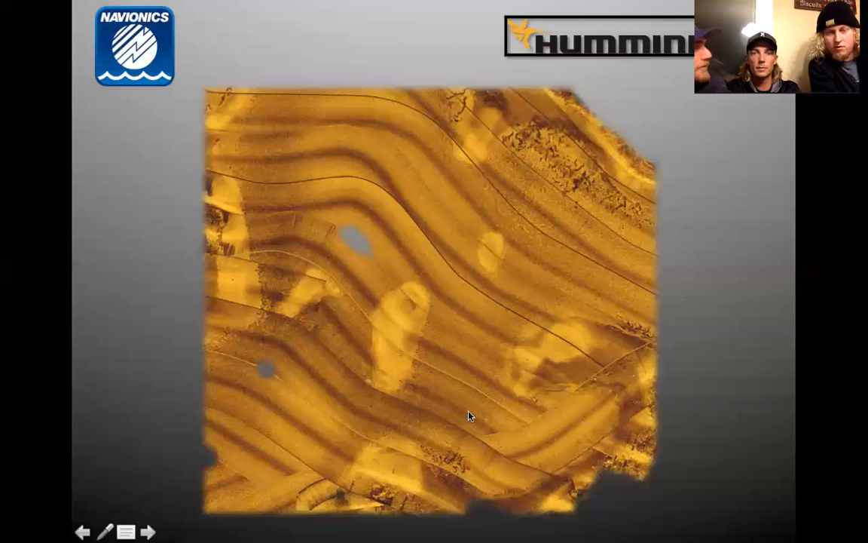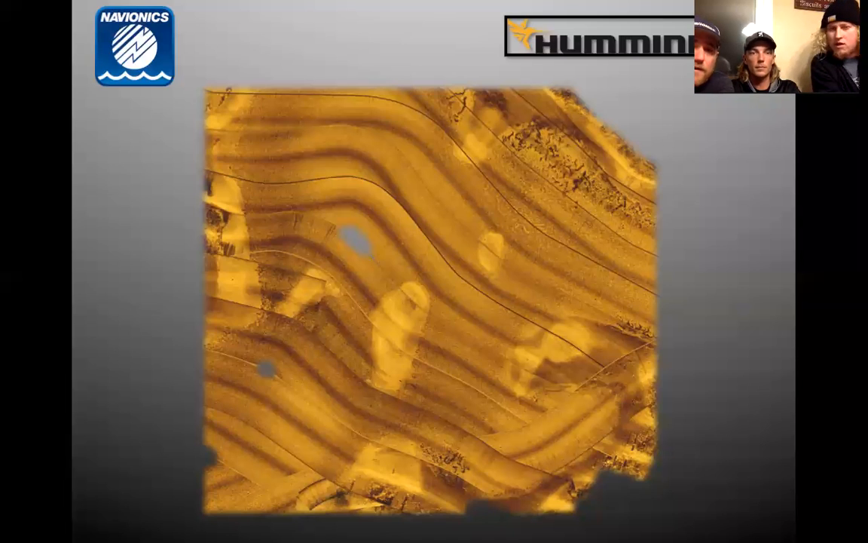Like when you use the software, it's called Reefmaster. Yep. When you're using Reefmaster, which is independent, works for Humminbird, Lowrance. Is that it? Everybody. You can take any sonar along, and it's relatively inexpensive software.